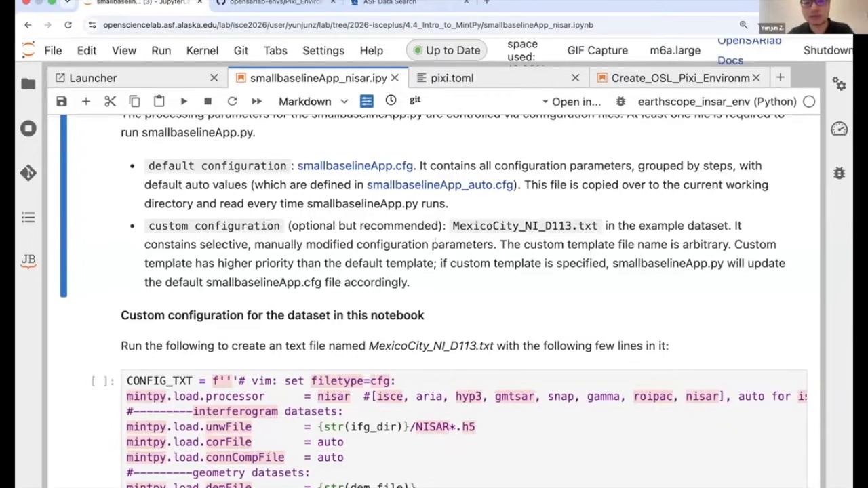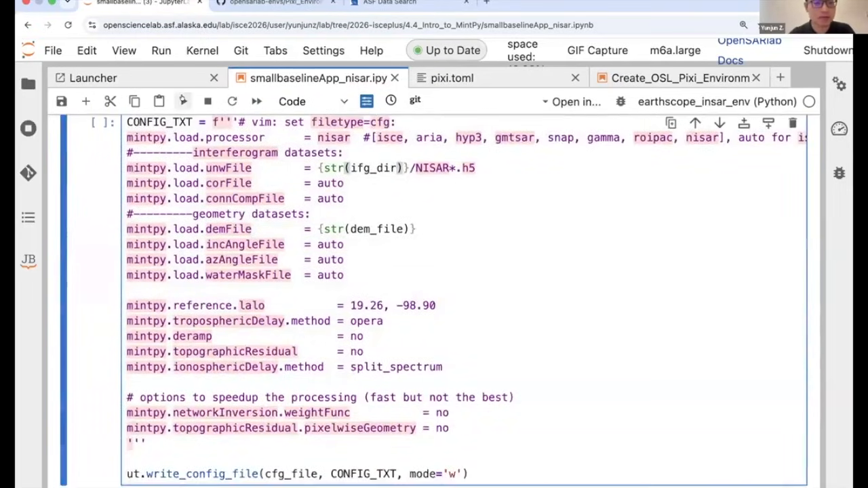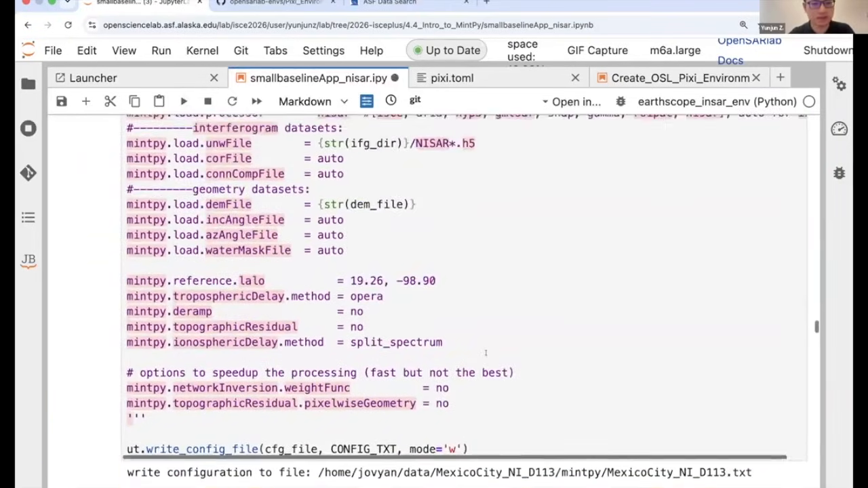So every time you run the small baseline app with this custom template, the code will copy over the content of this custom template and overwrite the default configuration file, so that the program will have your changed values and the default values for the remaining options. So here, if we run the next cell, it will write a configuration file for the dataset that we just downloaded.